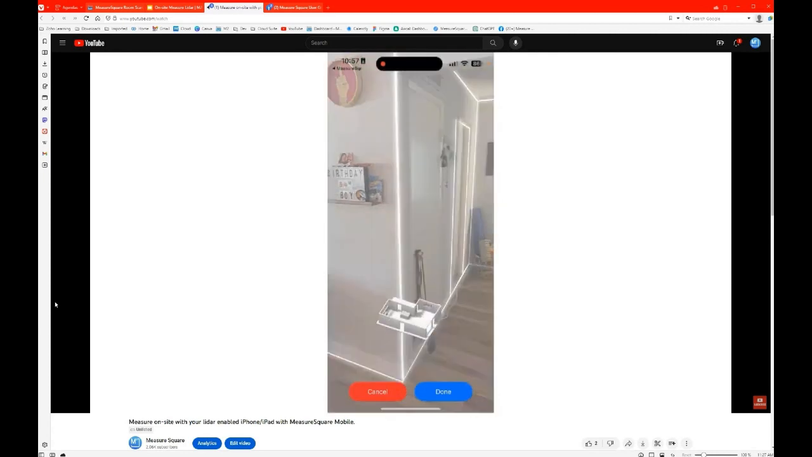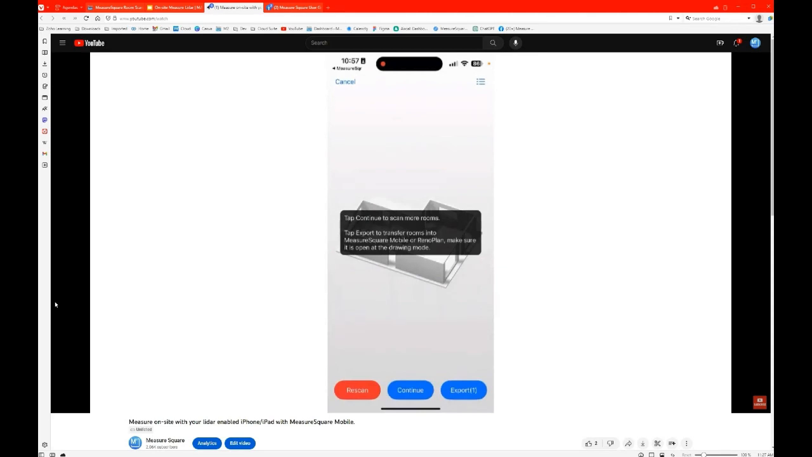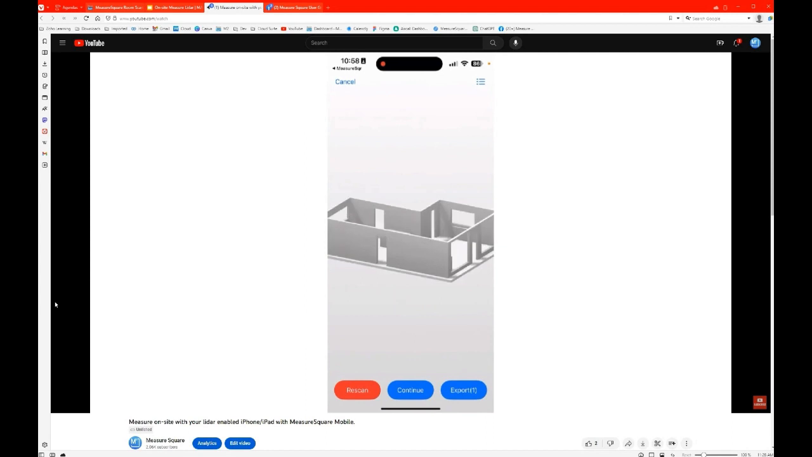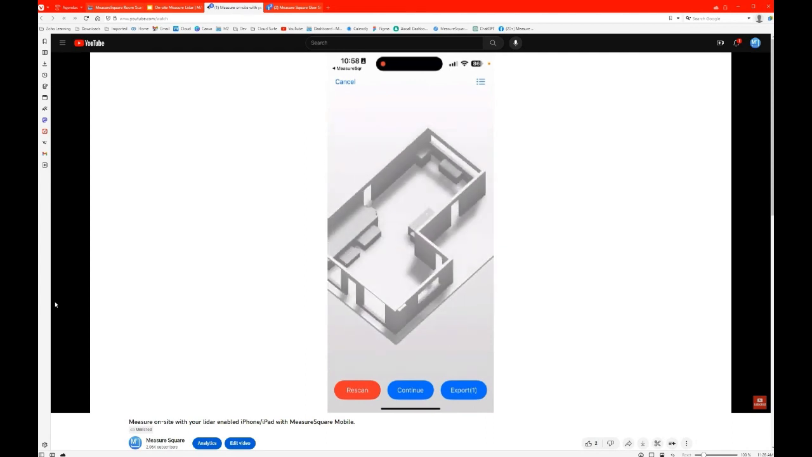So the instructions are pretty easy. We'll see it just automatically close itself, which you could turn on and off. And now, just like normal, I can label this room. There's some presets in here for you guys. And then we can see the 3D model in here. We can kind of pan around, review it, see how well it did, see if it missed anything. I can zoom in and out. And then we'll see the options at the bottom.